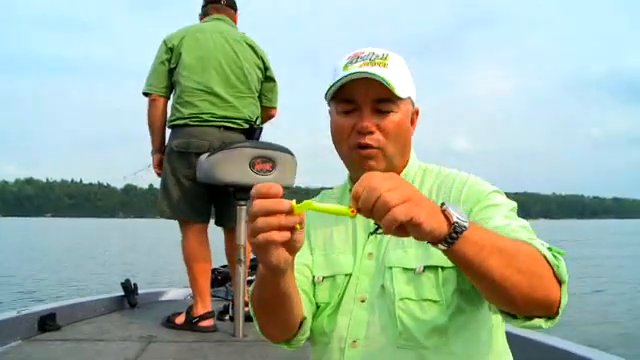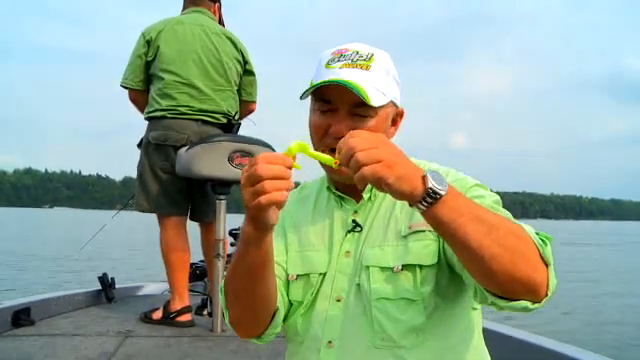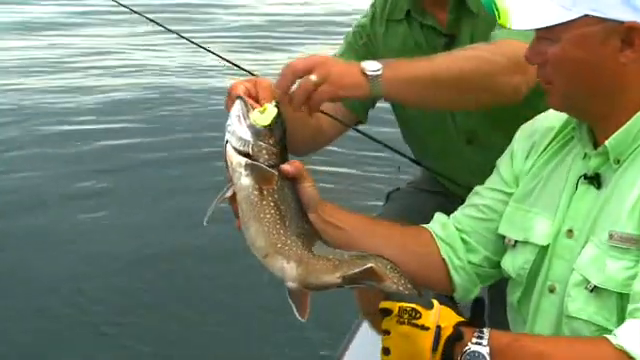Of course, we're tying on our 3/8 ounce jigs. These are the Exchange Lindy jigs with a 4-inch Gulp jigging grub on the back. Gulp smells good. Fish eat it, it's biodegradable, and what can I say? This is the combo that's working.